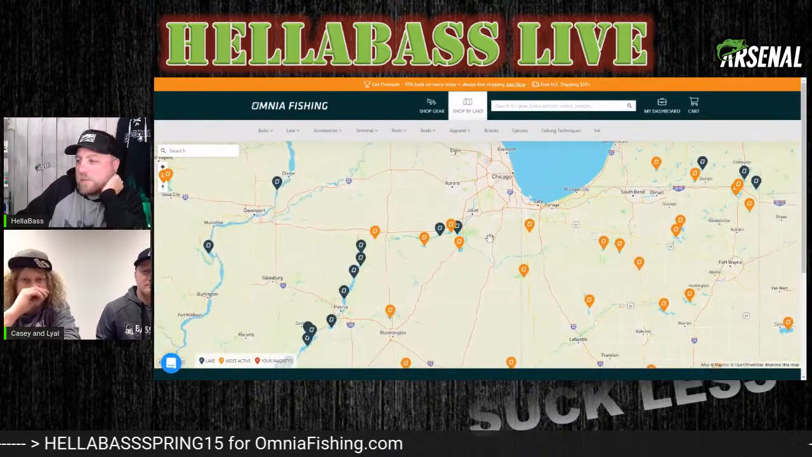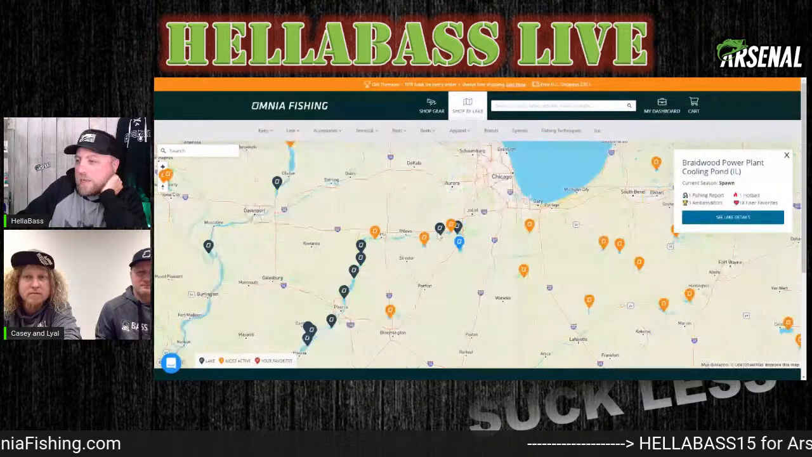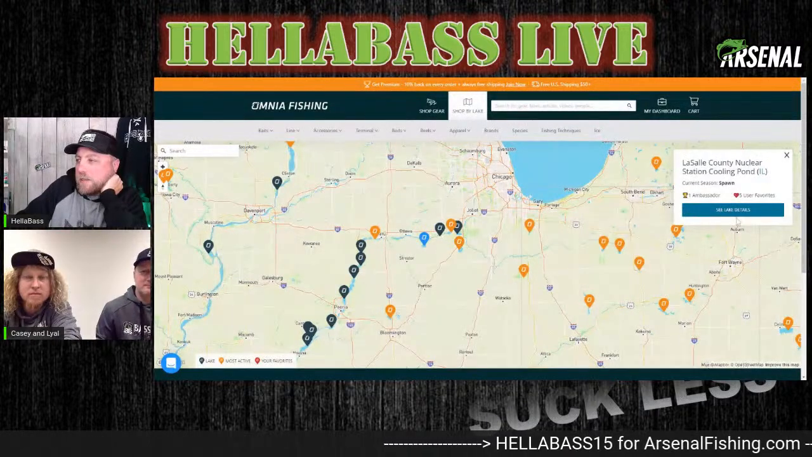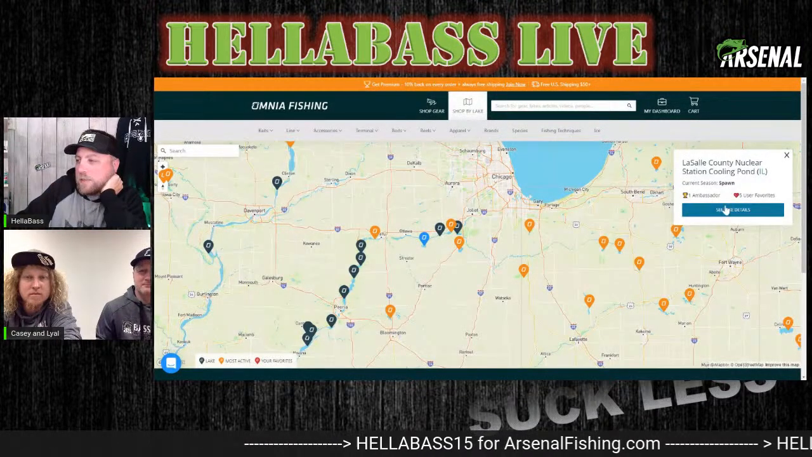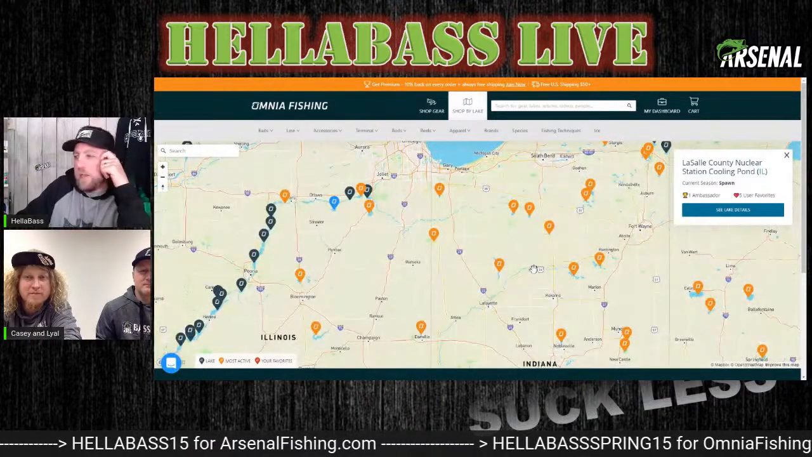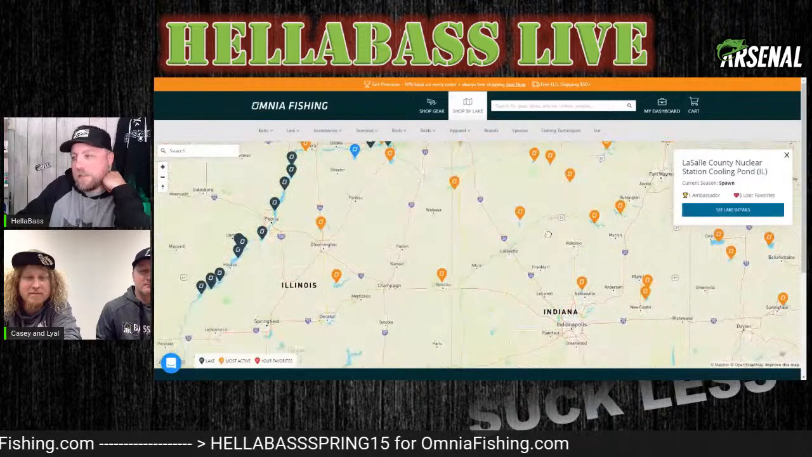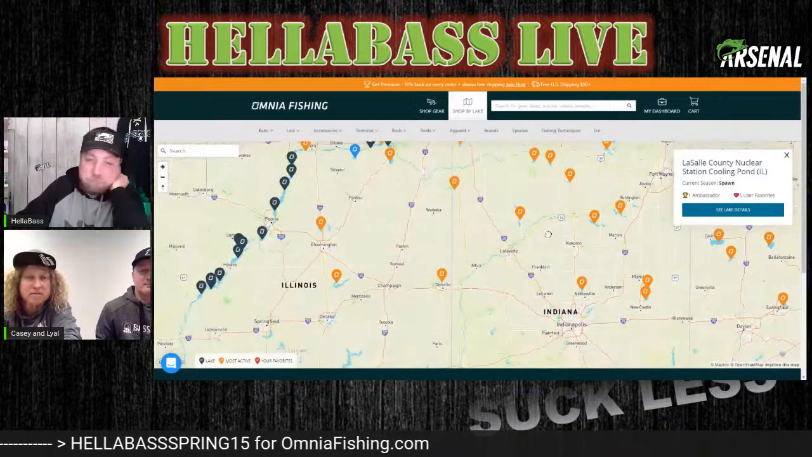So I don't know what this is, but you can go see this little puddle, Braidwood Power Plant cooling pond, and see the details and see if there's fishing reports on these types of places all over the country. So if you've never checked out the Omnia fishing page, you might find some nuggets, maybe lakes that you've never checked out.